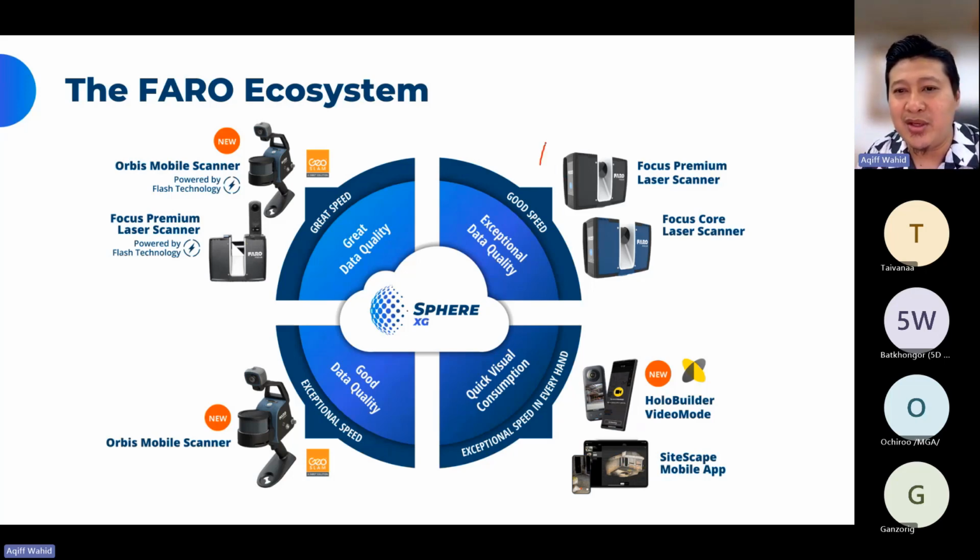Yeah, we have one with a good speed, which is the conventional way of doing scanning: Faro Focus Premium, Faro Core Laser Scanner as entry level. So this is a conventional way of doing scanning. Data quality is very good because it's static. And then we have a great quality data speed, which is a Geoslam solution. We just want to do it fast.